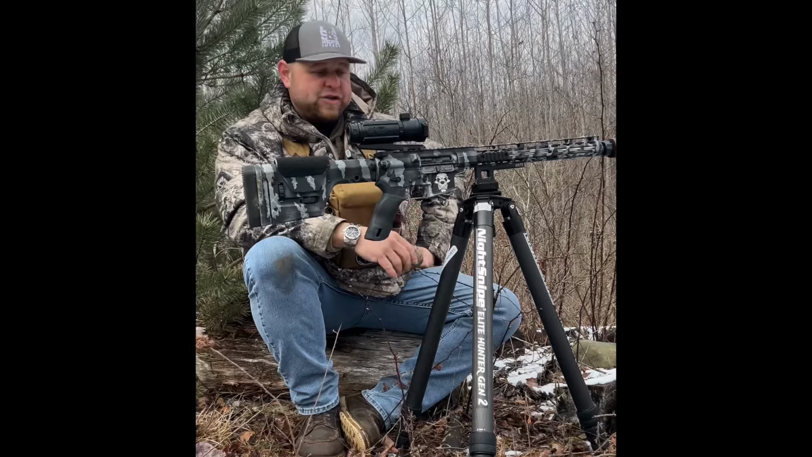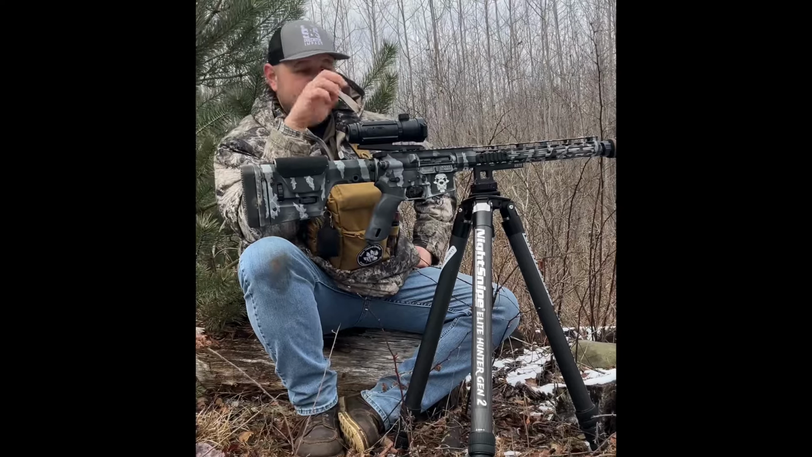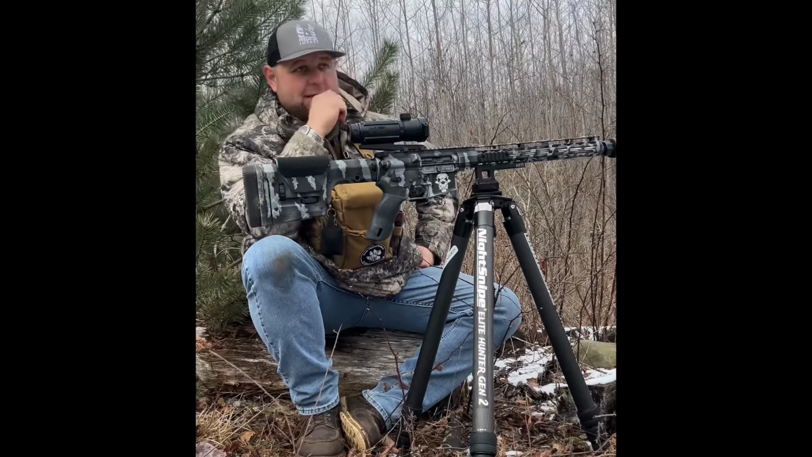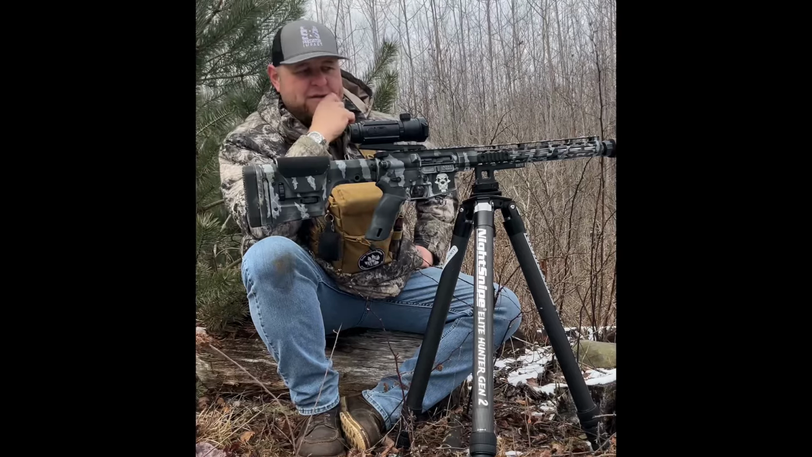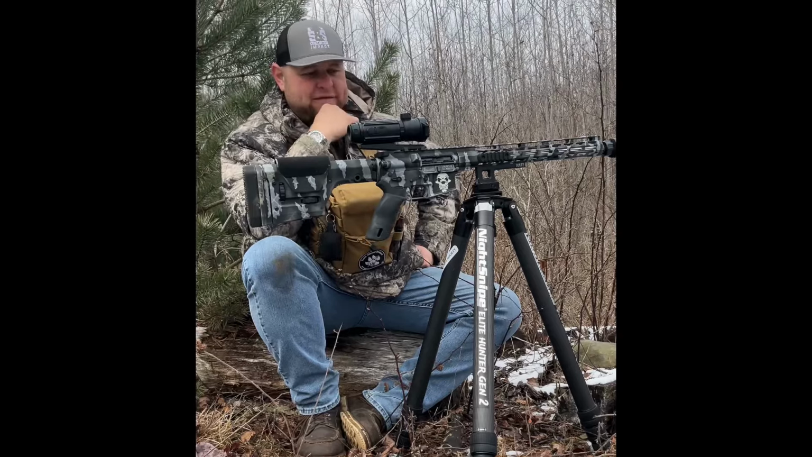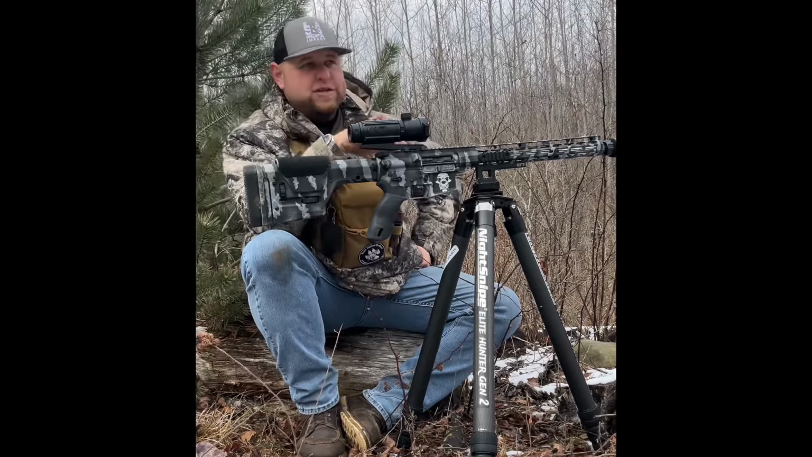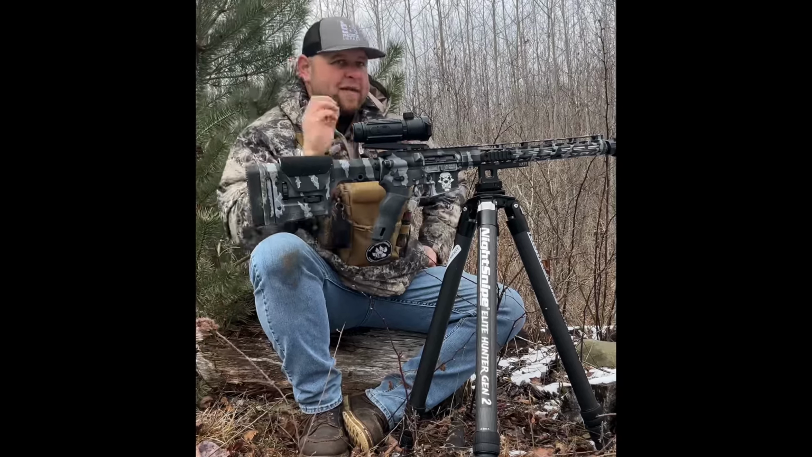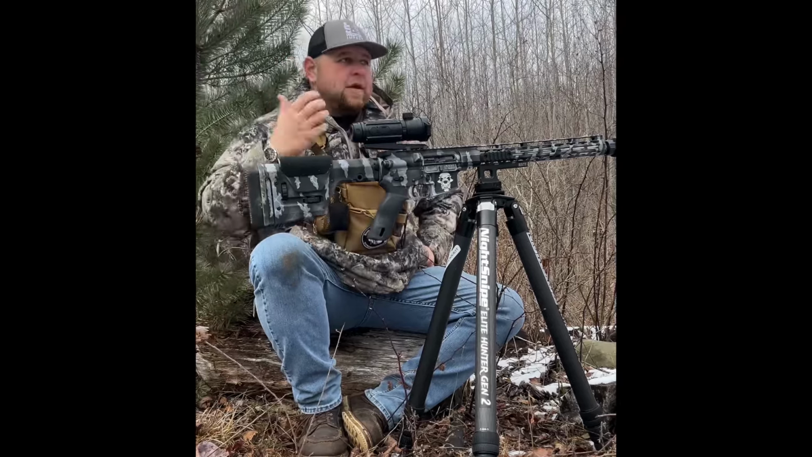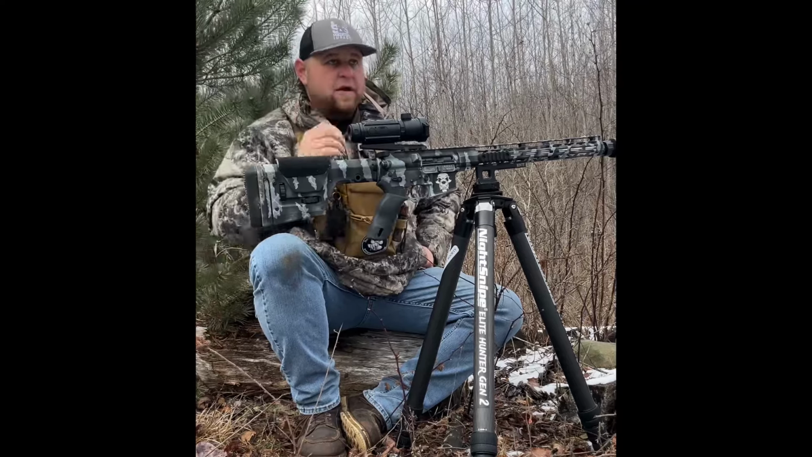I've ranged things with my handheld laser rangefinder, and then I've turned around and pointed this at the same object, and it's plus or minus 1 yard. I would say that's pretty accurate. If my handheld laser rangefinder says 300 yards, this might say 298 or 299 or 301. Either way, they're all going to be right in there to that plus or minus 1 yard.